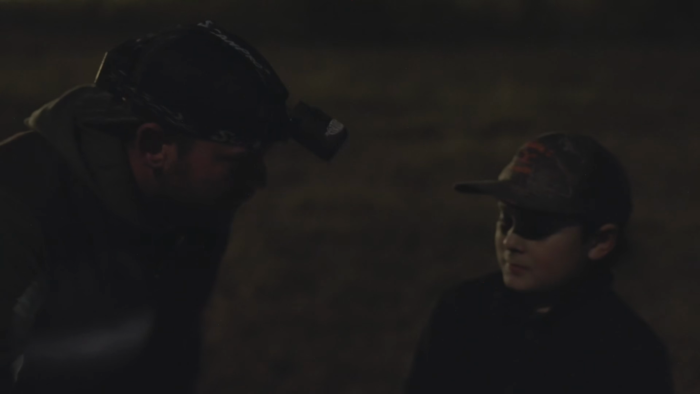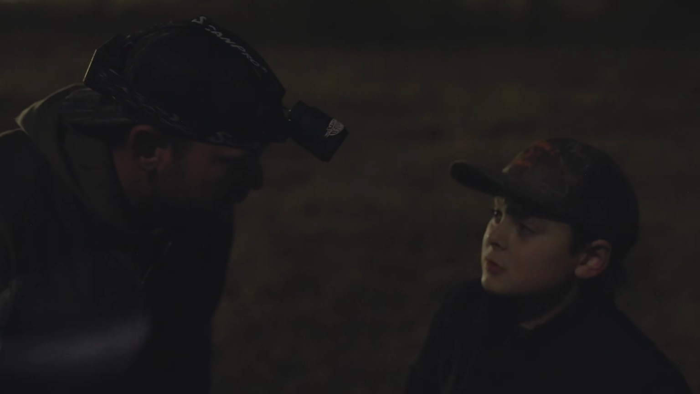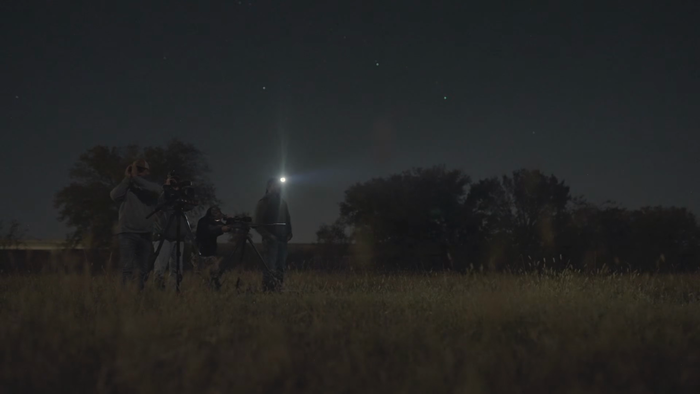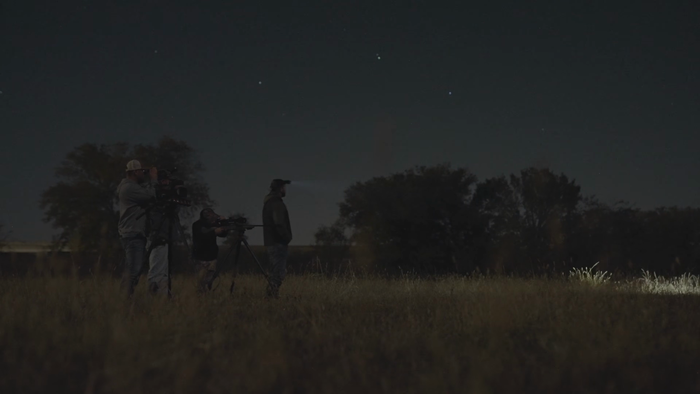Make sure that you stay on the gun and just squeeze the trigger, okay? We're not going to take the safety off till I tell you, all right? You understand? Yeah. All right. At this stage, I'm just hoping for his sake that he can hold it together long enough if we do get one coming to close the deal.